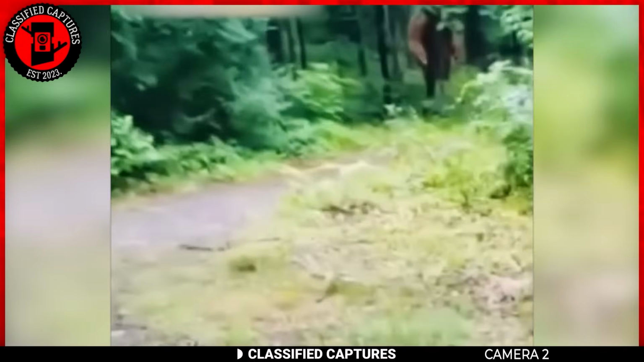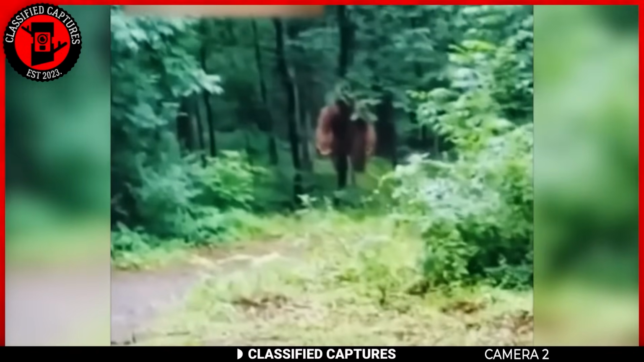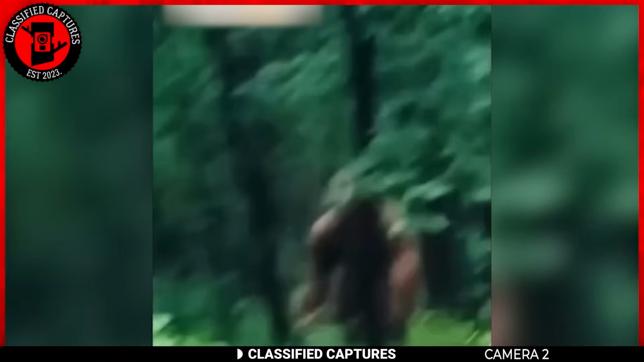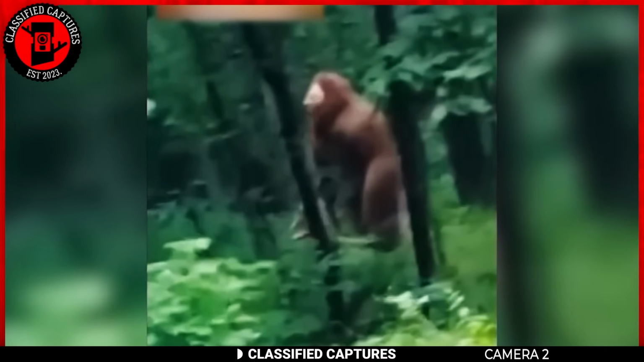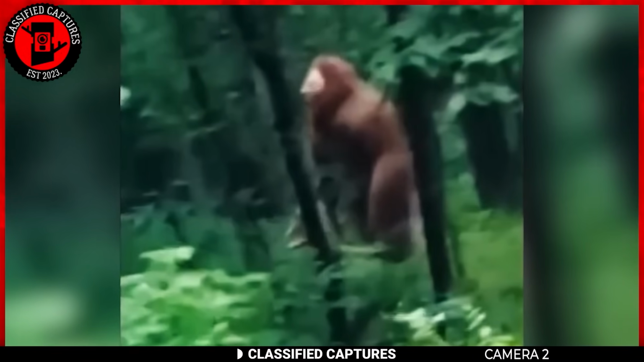Well, it's that time again, folks. Another glimpse into the world of cryptids, and this time it's the ever-elusive Bigfoot. So what's the deal this time? In this footage, we get a peek at a creature deep within the woods. It's got this shaggy brown fur and massive arms, and it stands tall, like a towering 7 to 8 feet.